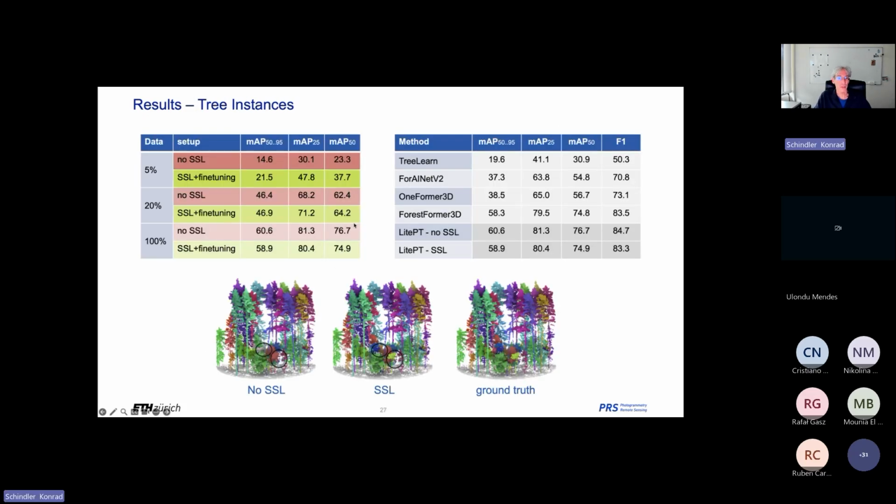Yeah, we also did, of course, the instance segmentation, which is in many ways the more interesting problem for practical forestry. There, with very much data, the gains completely disappear. It's not that it gets much worse, but it also doesn't get much better anymore.